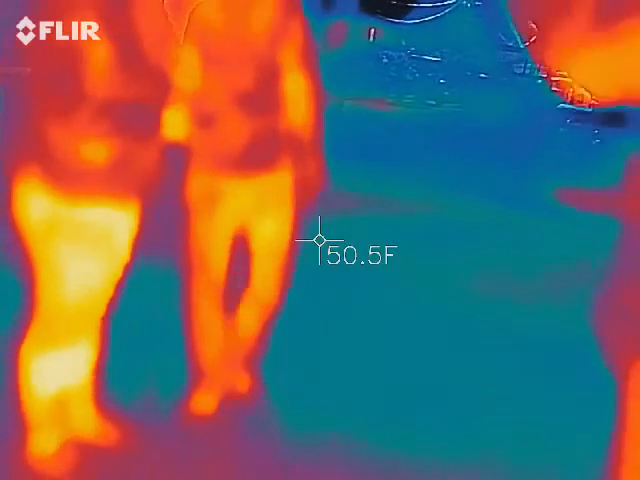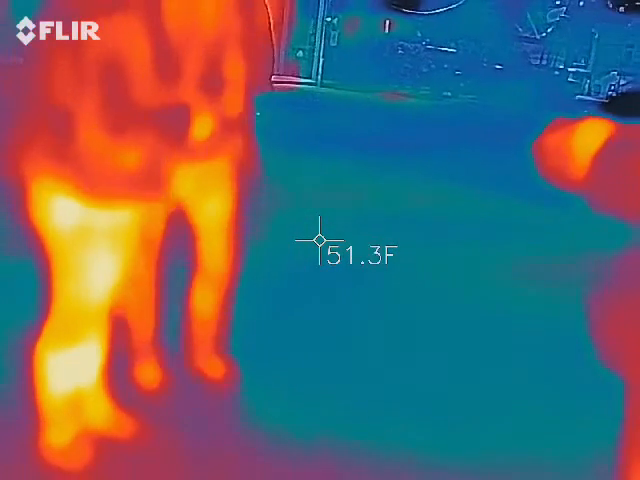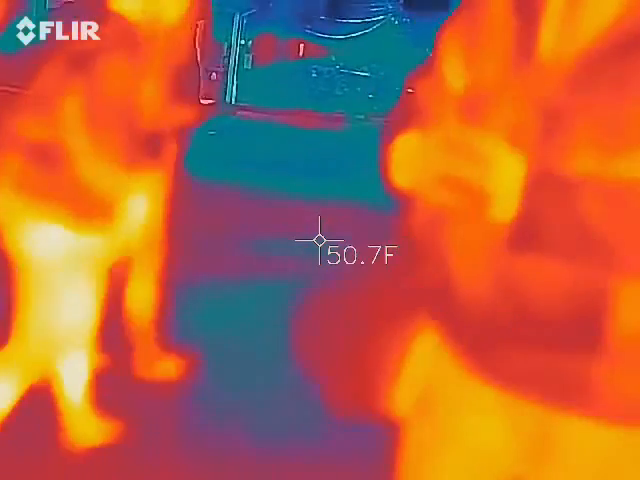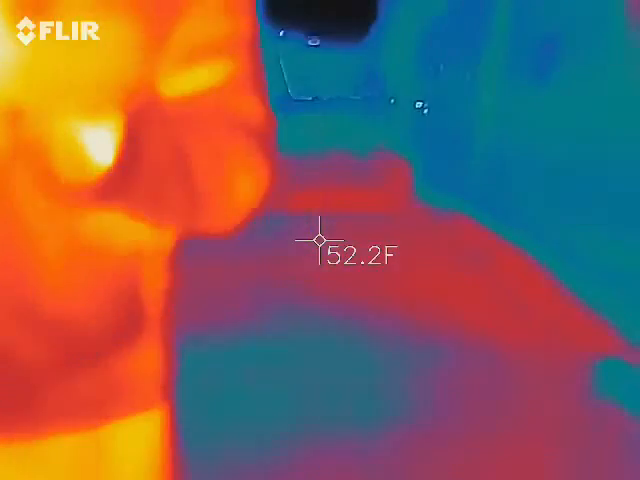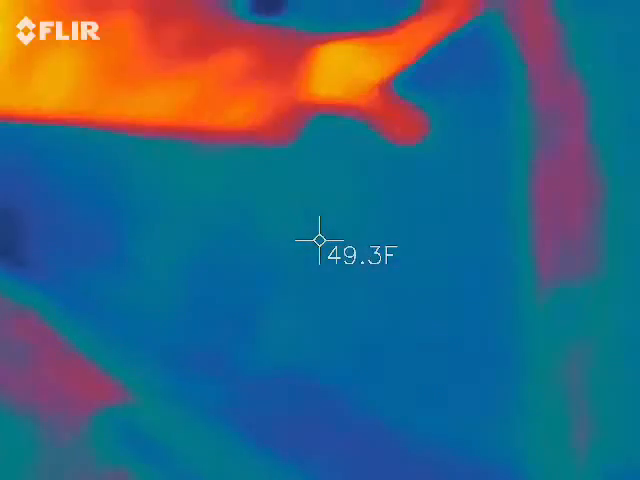Temperature team. All right, stay around the red. We're going to stay within this lot, like this floor. All over. Don't get lost. So temperature team, go ahead and point your camera right at the building for me and tell me what you see. Whole bunch of red. Watch what happens when I get in it.